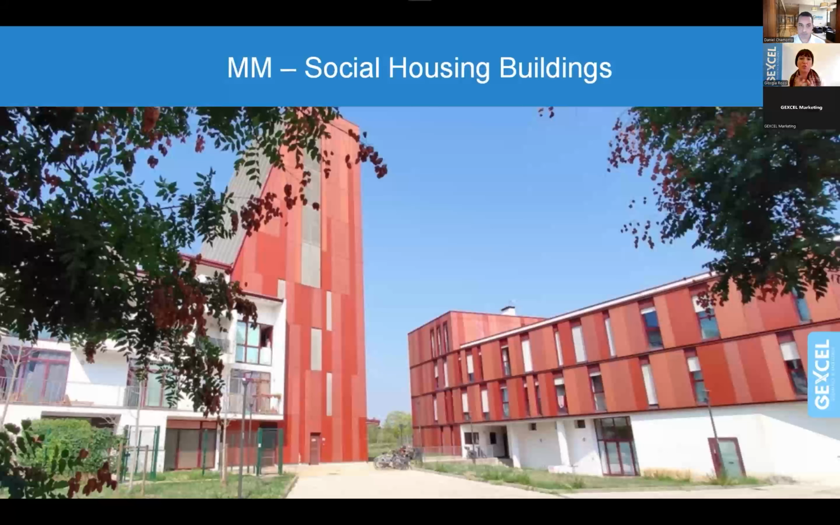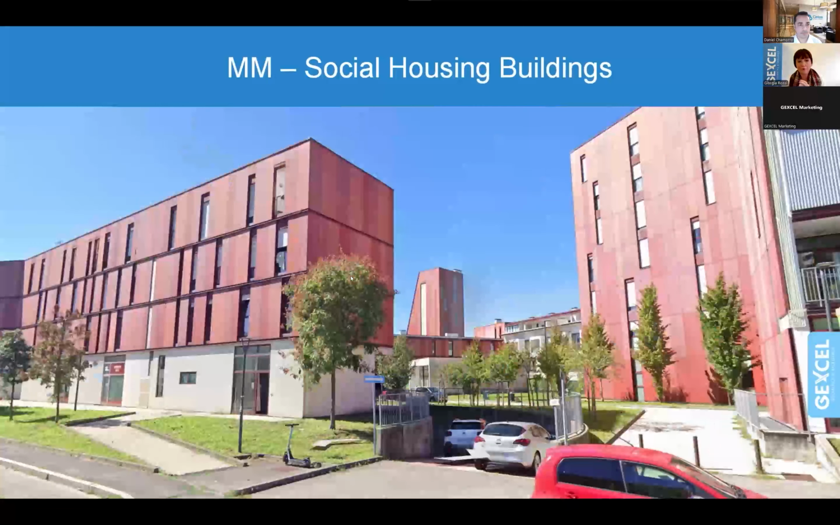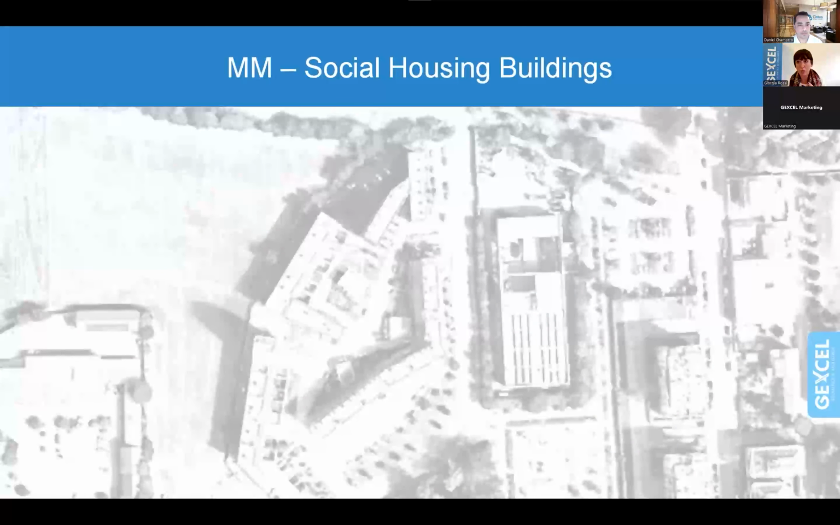So it's a social housing rehabilitation. It's a center for rehabilitation. And the goal was exactly to scan all this area in order to support the future development and project.